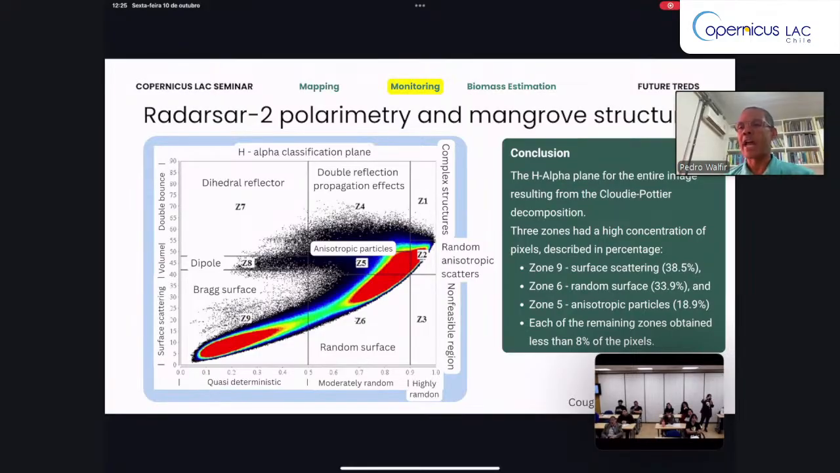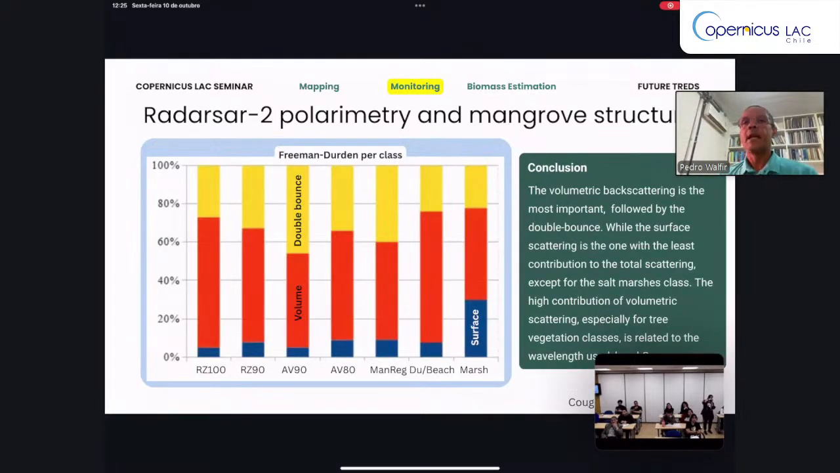We need to use L or P band. And using Freeman-Durden, we have a similar answer. In this case, volumetric scattering is dominant, followed by double bounce in the canopy of the tree, and we have a small surface scattering at the top of the canopy.